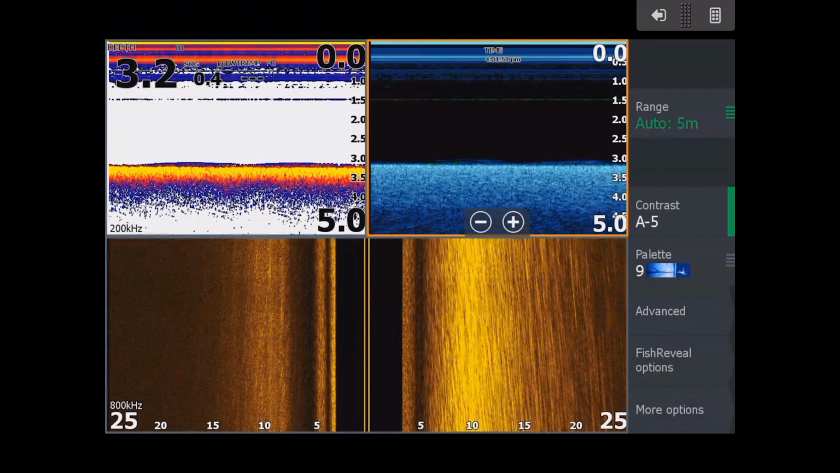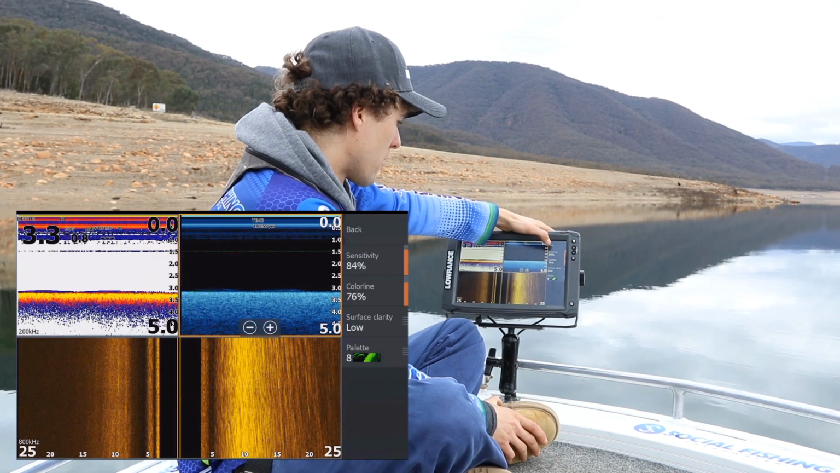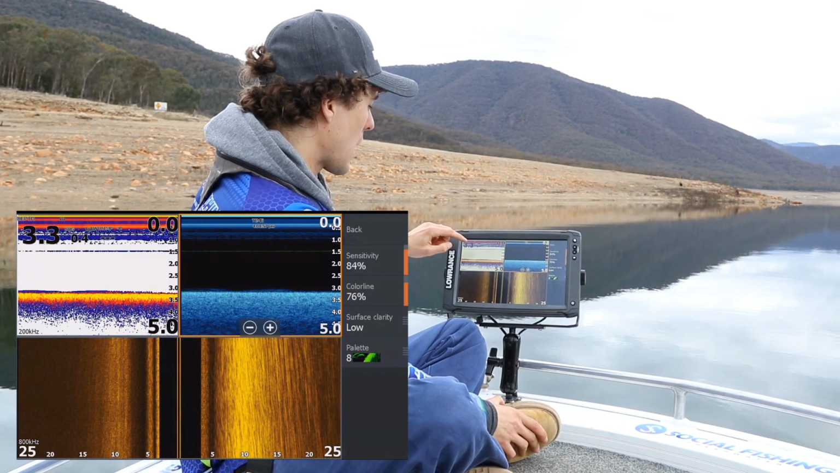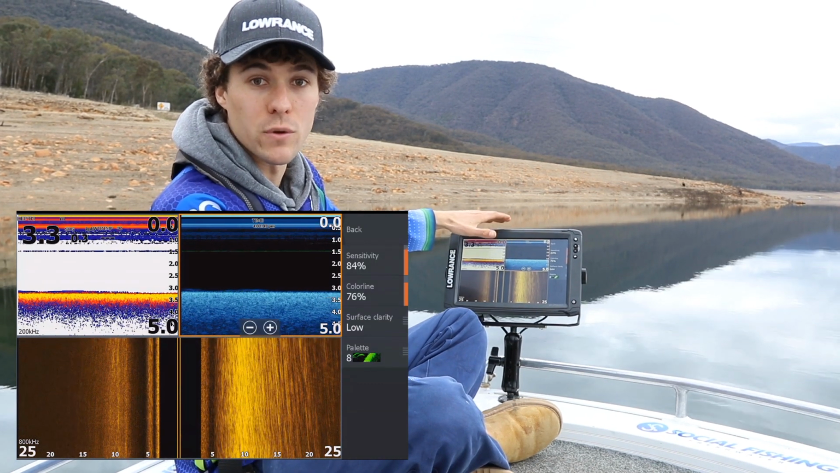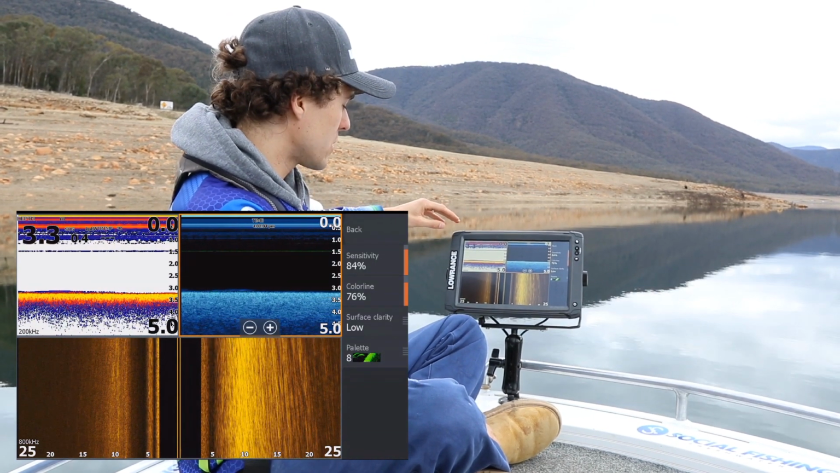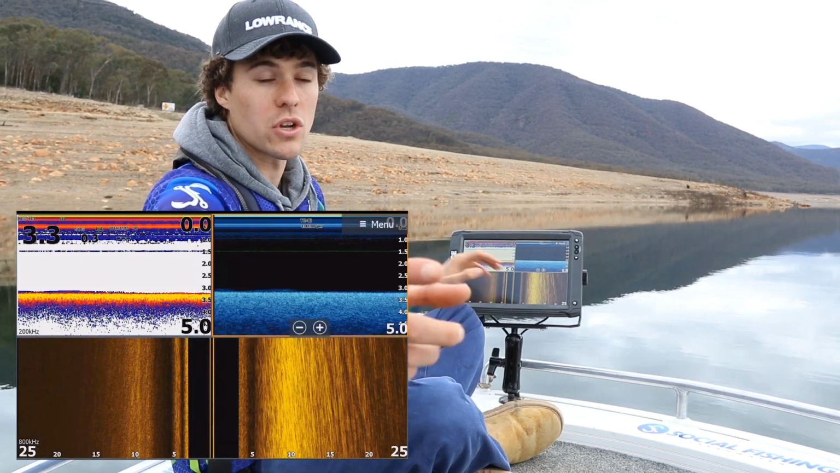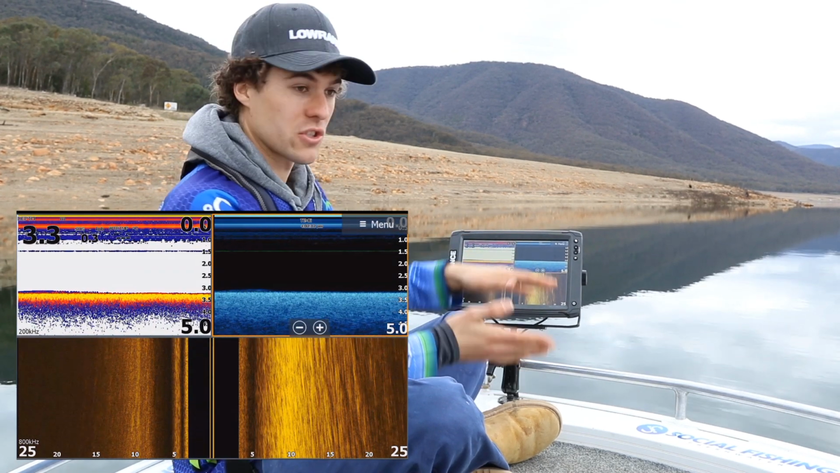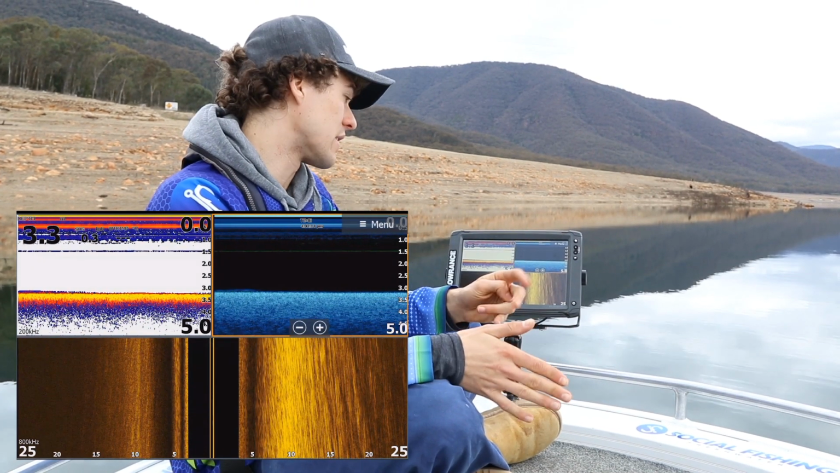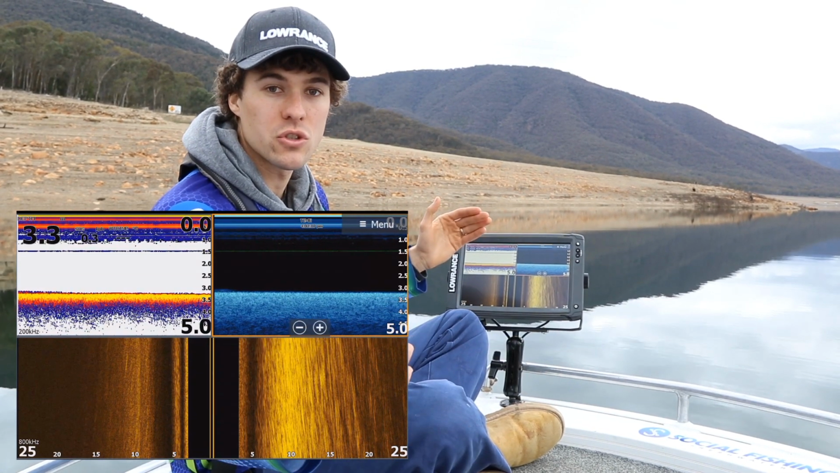What I want to show you is fish reveal options. Now this is really cool. Hopefully it doesn't go away while I'm talking, but fish reveal is a technology that Lowrance have, which is really, really cool. It basically mixes what it picks up on its sonar, because that unit's transducer has both sonar and down and side all together, and they're two different things. So what it does is it mixes your sonar with your down scan and it helps you distinguish what fish are.